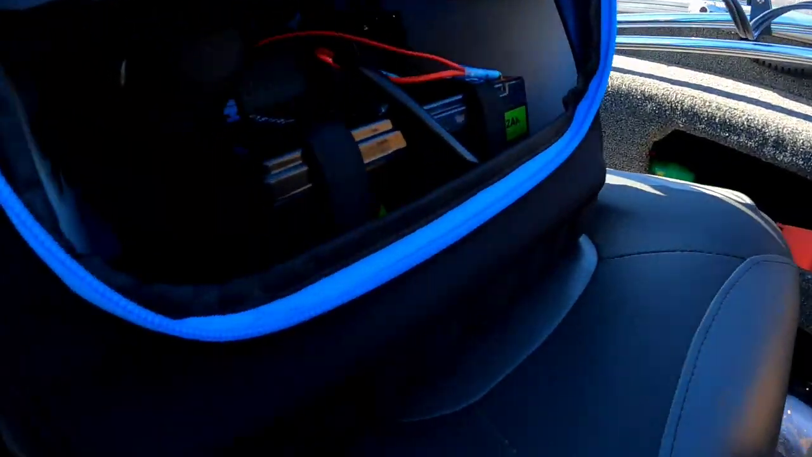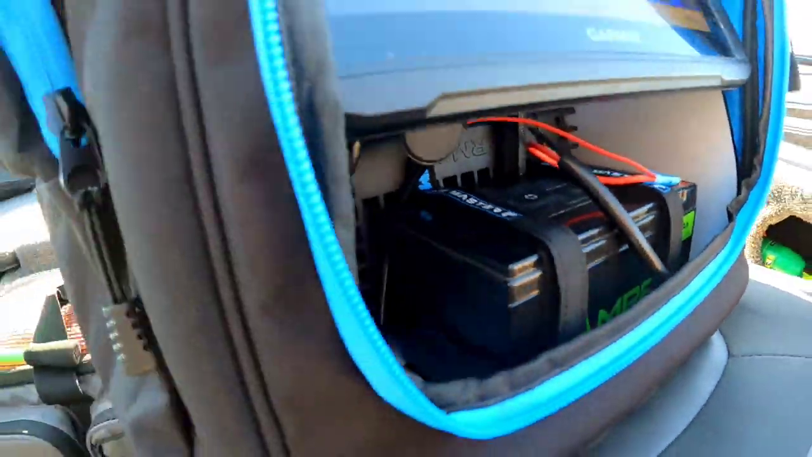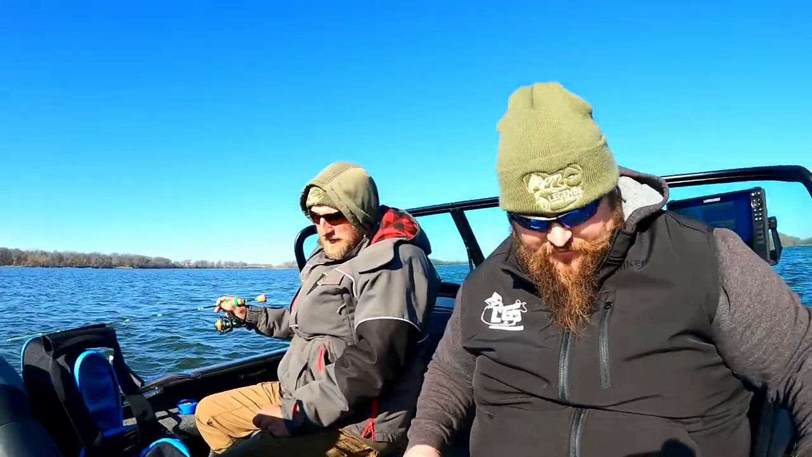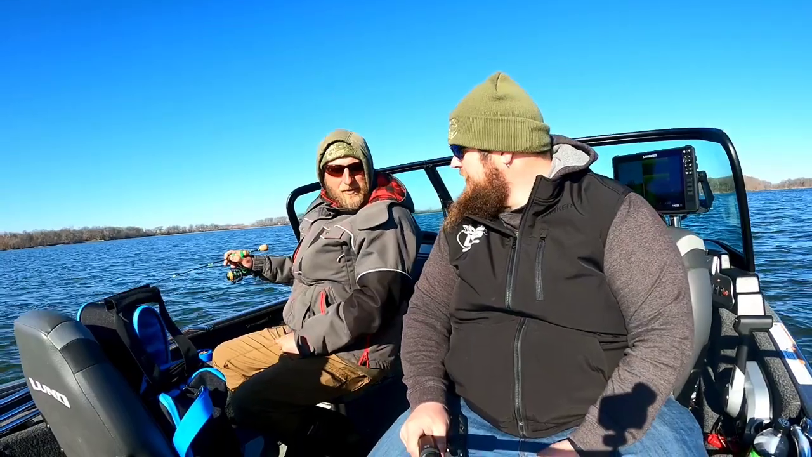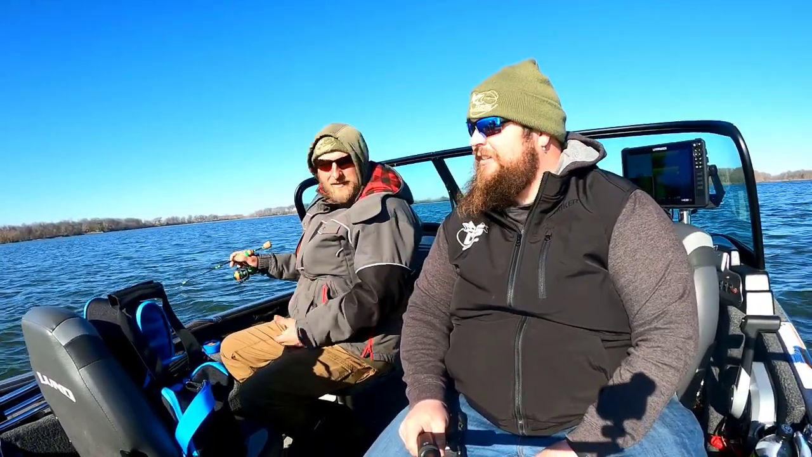The room under here for battery storage is awesome. Absolutely awesome. I think up to a 50 amp battery will fit in there if that's something you need or something you want. So that's pretty cool. We got the 32 amp in there. Plenty good enough for what we do. Obviously Aaron in the boat, he's got actually a way to wire it up to a Dakota Lithium big battery. Yeah. And then he never has to worry about that thing going dead, ever.